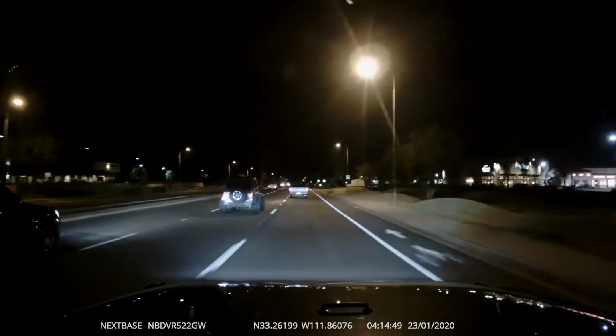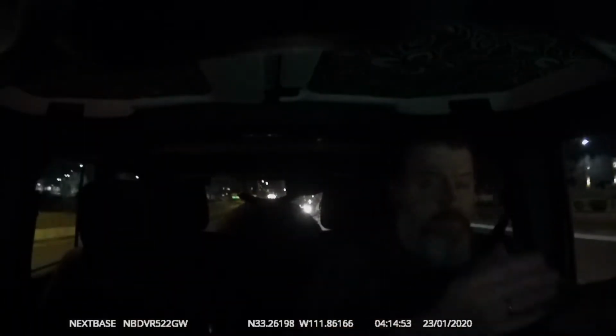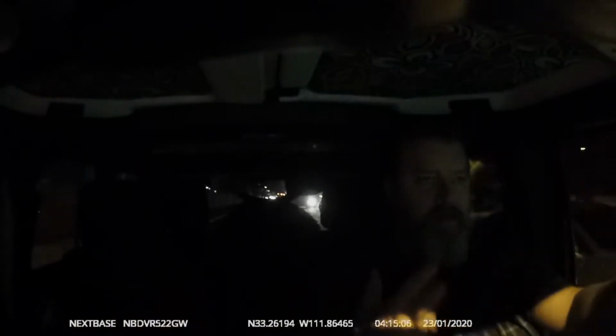So when I look at the screen, I can see myself there, and I can also see the road in front of me. Now the road in front of me, of course, is illuminated by my headlights. Right now, we're about to go through a section where all the street lights are off. I don't know if that makes a difference for in-cab, and now they're back on. So it's not a night vision camera, I can tell you that right now just by looking at the screen, but I can see myself.